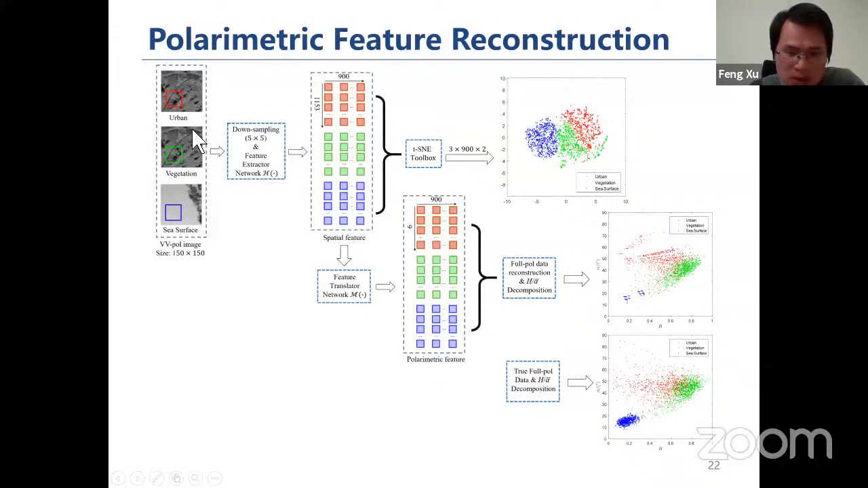So this figure shows that this neural network can finally reconstruct this 4-pol data, and with this reconstructed data, we can plot the feature space, which is the H-alpha plane, and we can see that different types of terrain surface have different distributions.